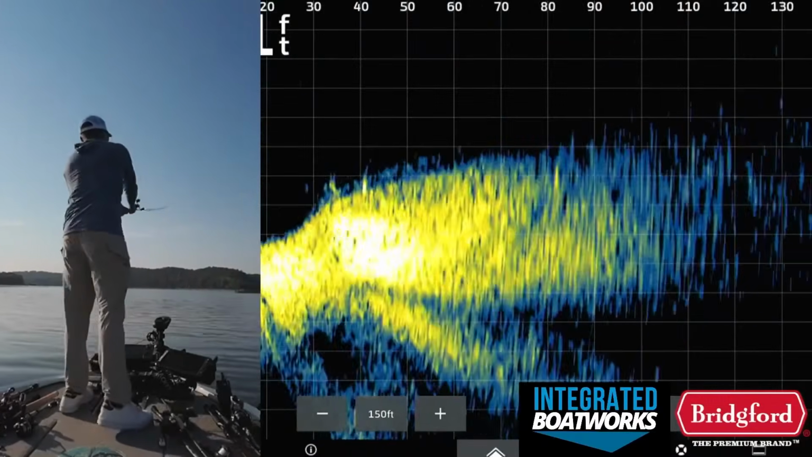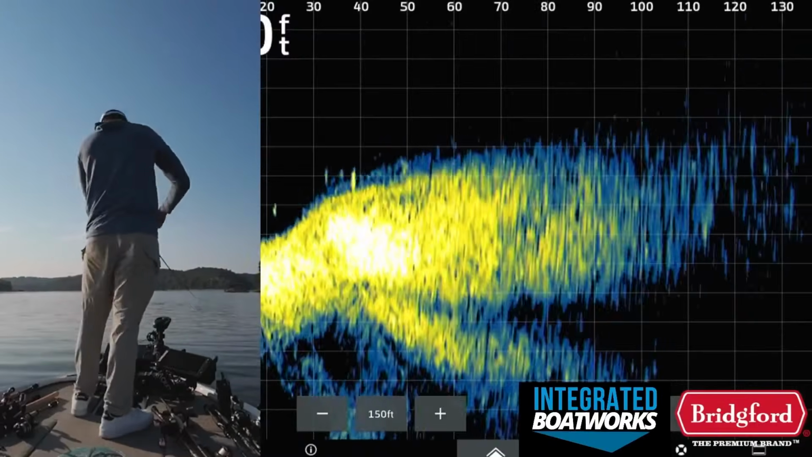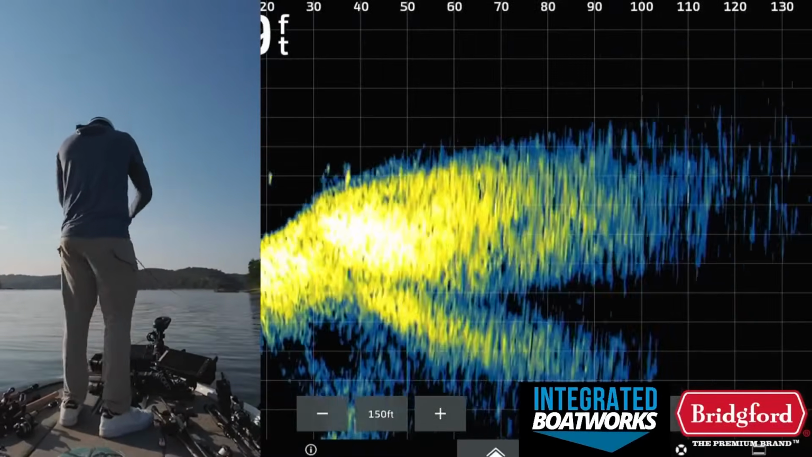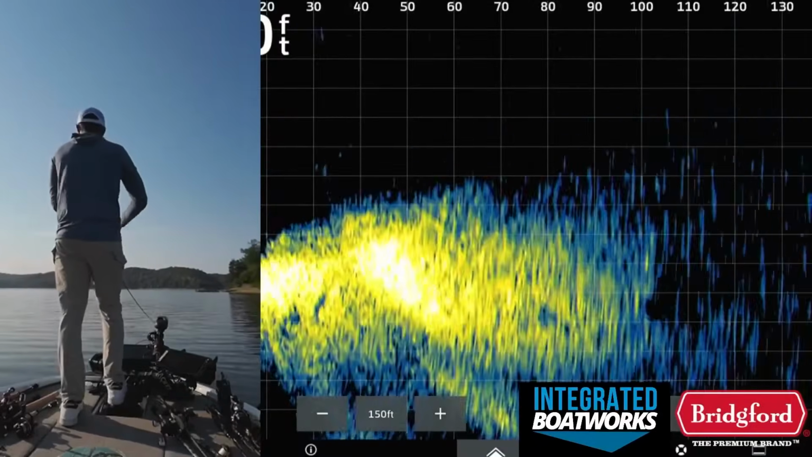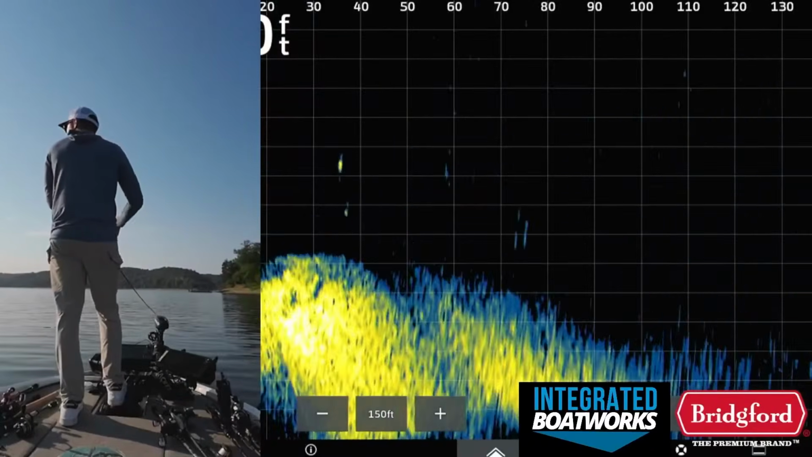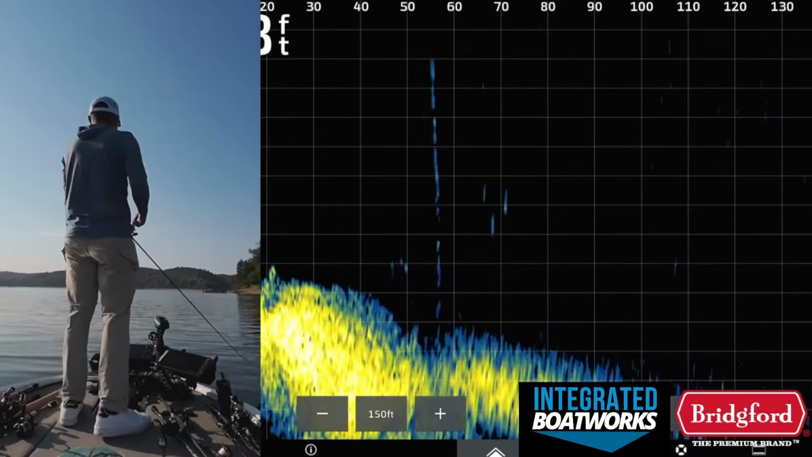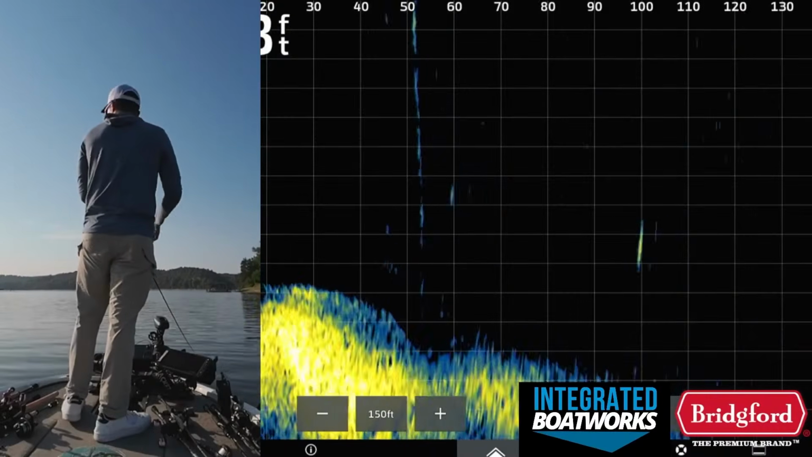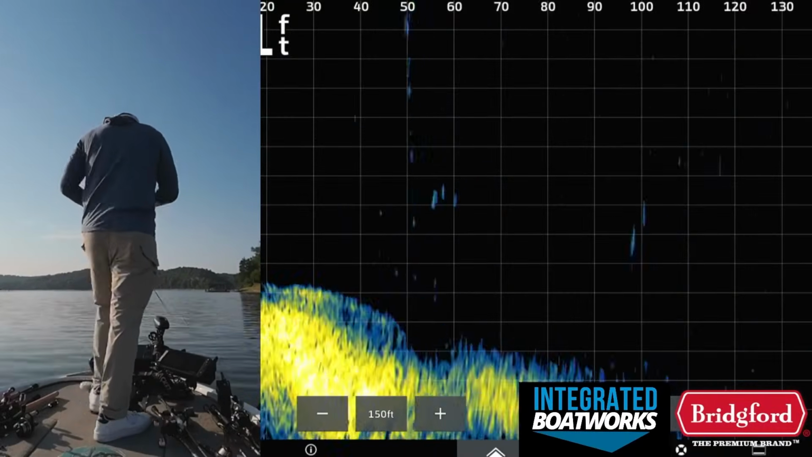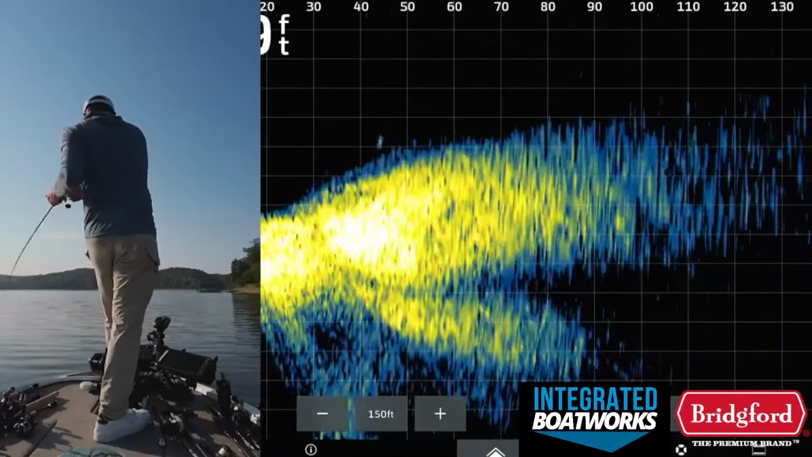One more cast up here. This crankbait, then we're going to roll to the next spot. Just kind of working my way down this little drop here. Crank it. So many fish back in this deal though, just busting. It's crazy how many schoolers there are back here.